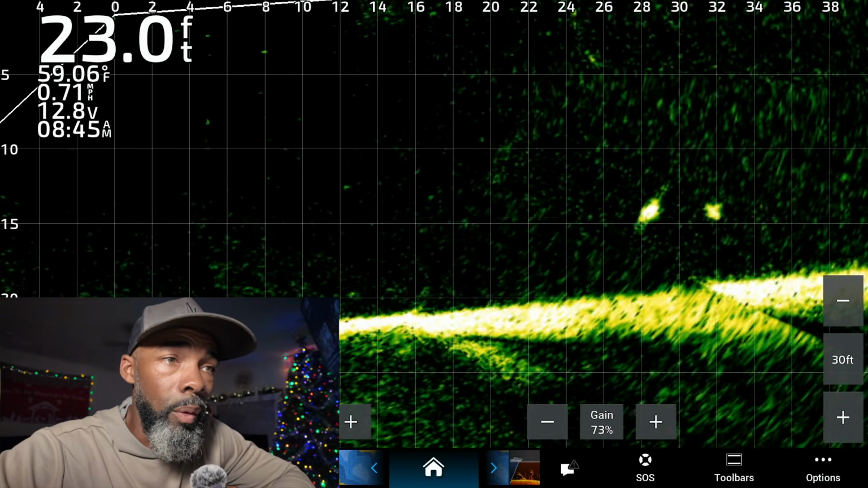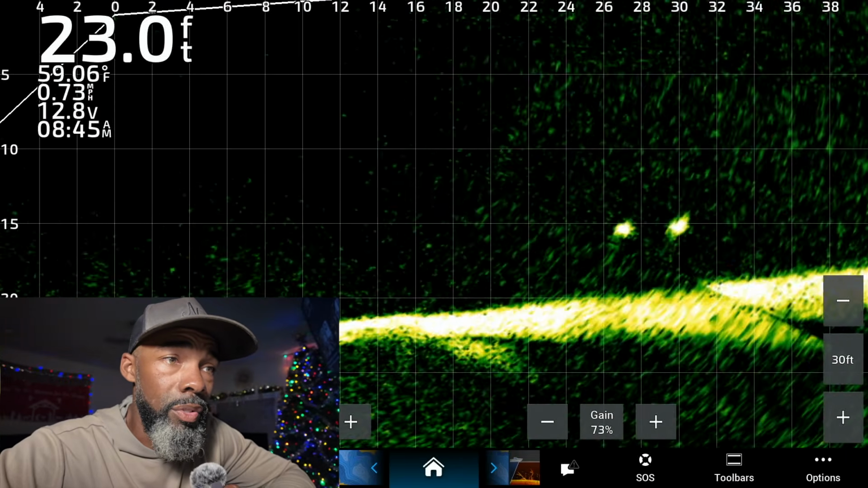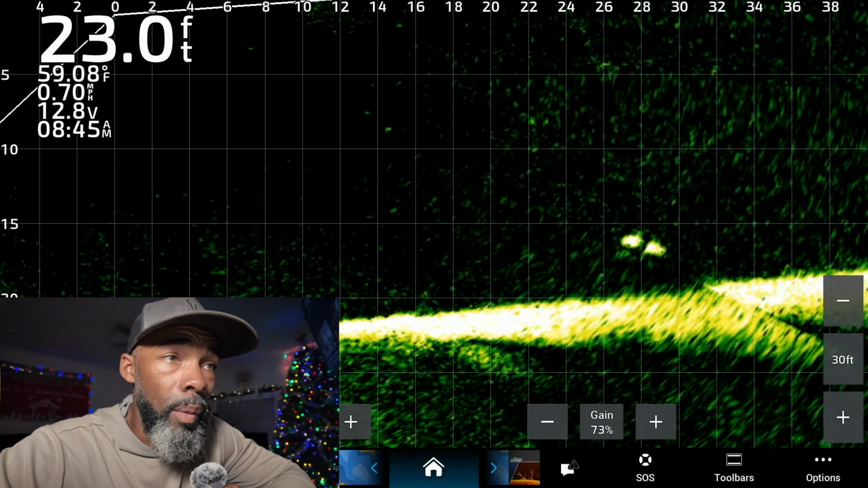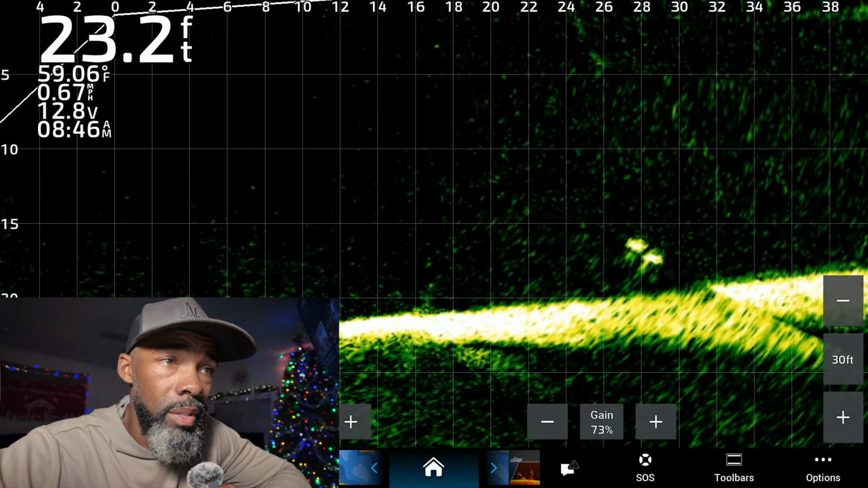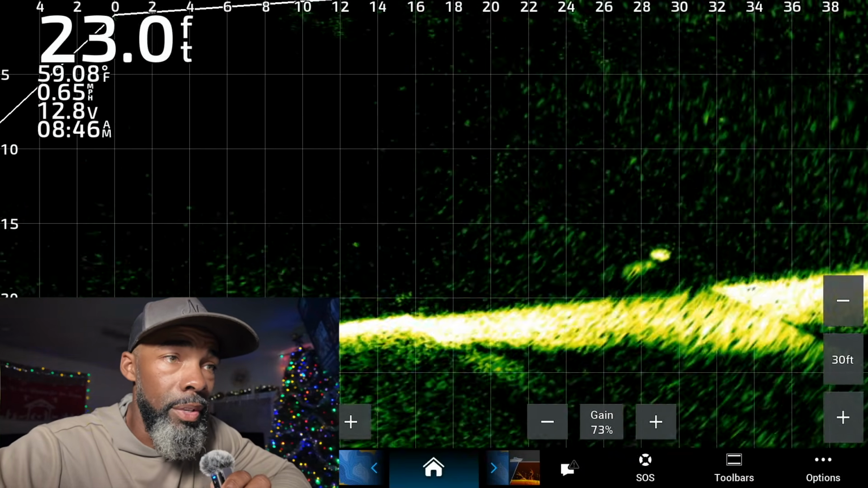Here we go. We've got 1 fish on the run for sure, and looks like the boat's going to stay in motion right there as we try to track them down. They're both on the run. They're slowly making their way away from us. They're holding there about the 26 to 30-foot mark. We're trying to get that bait out in front of them. You see it coming down there at 32 feet.